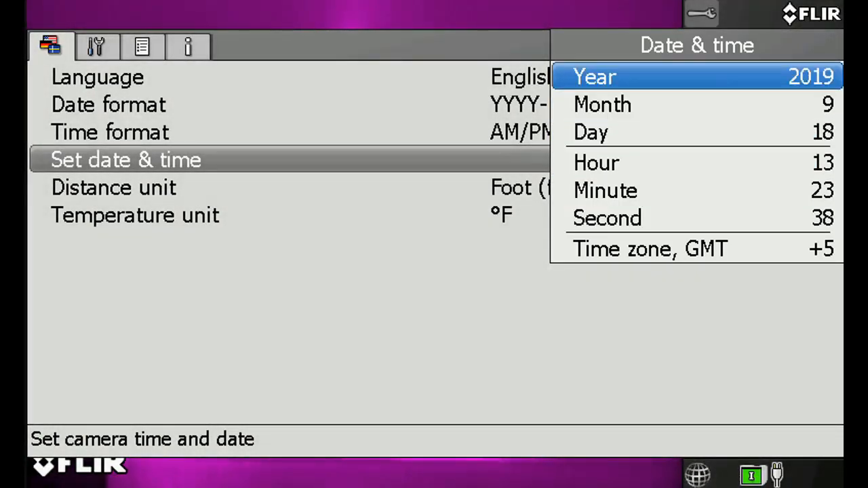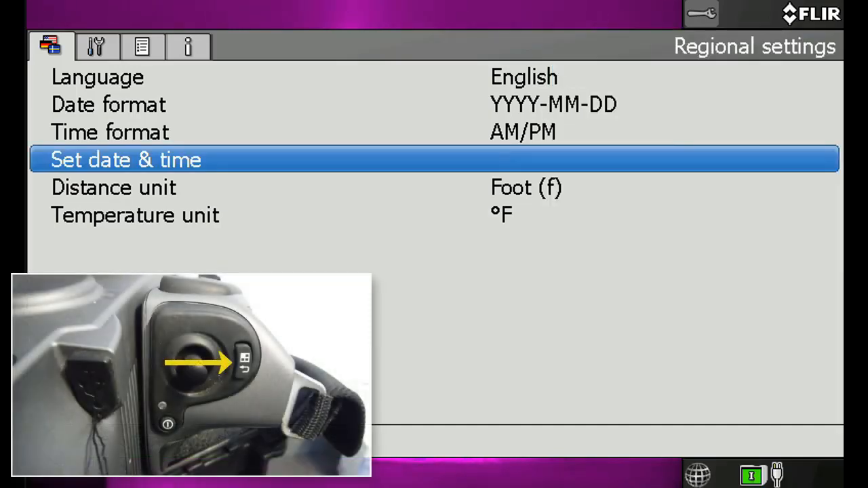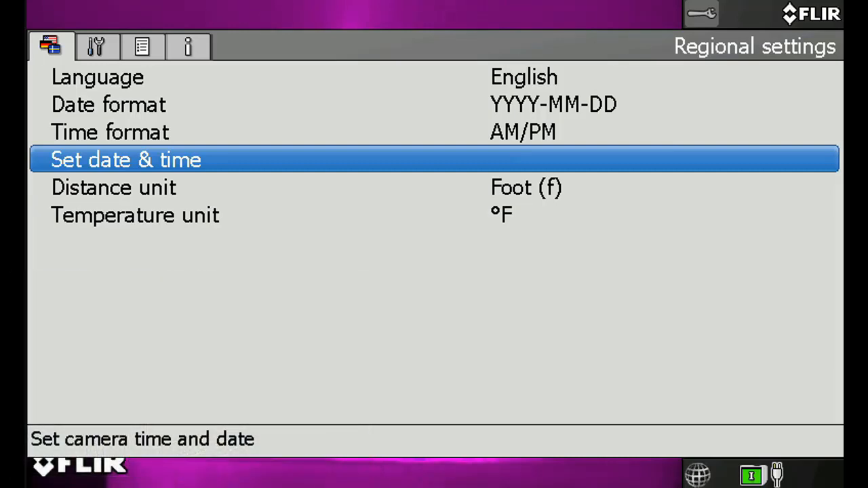Move the joystick up or down to highlight the desired field, and then press the joystick in to select. Moving the joystick up and down will now change the entered value. When set, press the Menu Back button located to the right of the joystick to back out of this display and return to the Regional Settings menu.